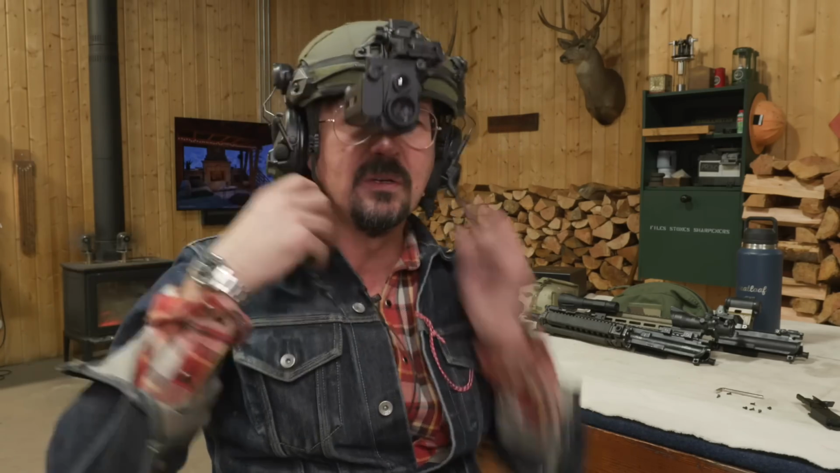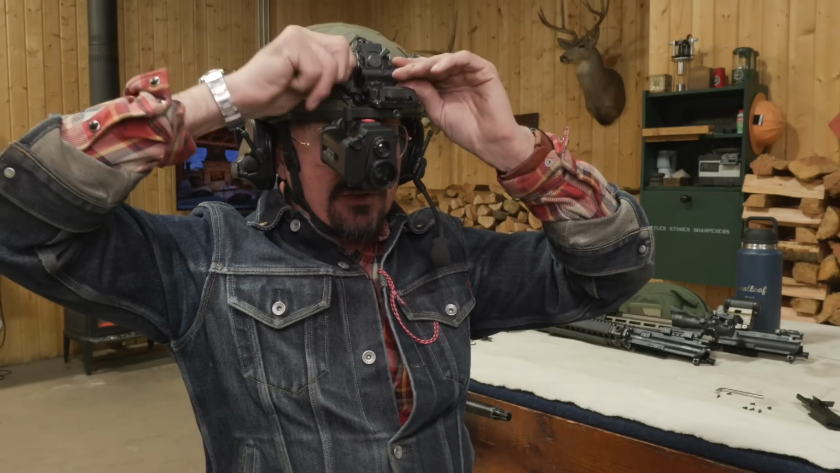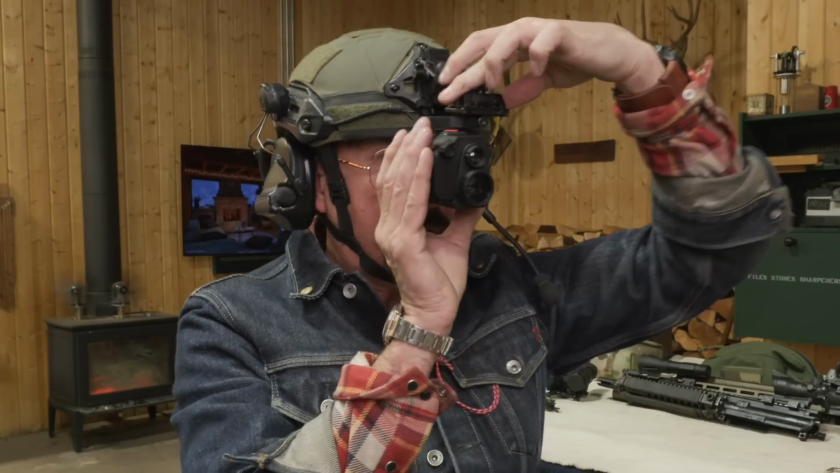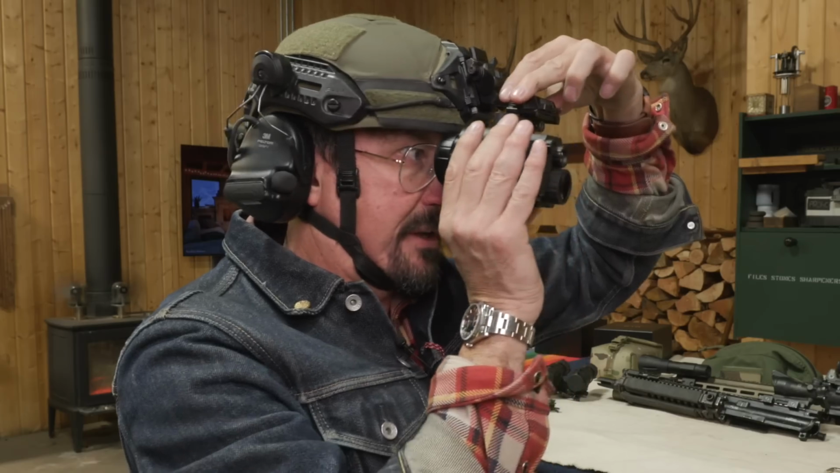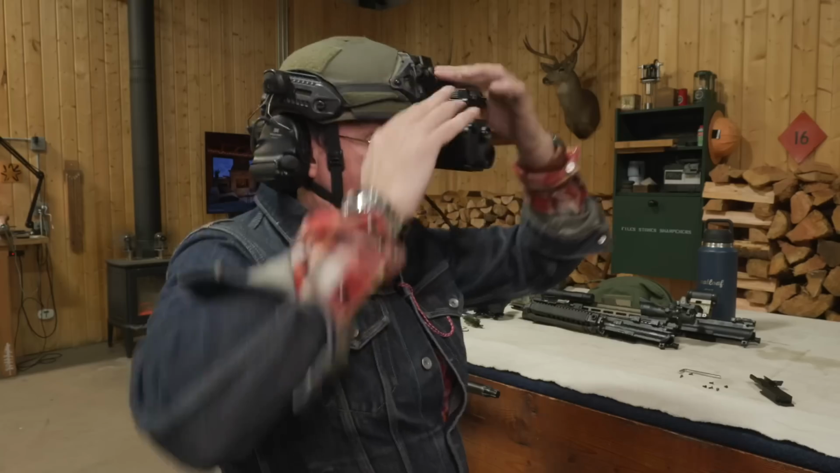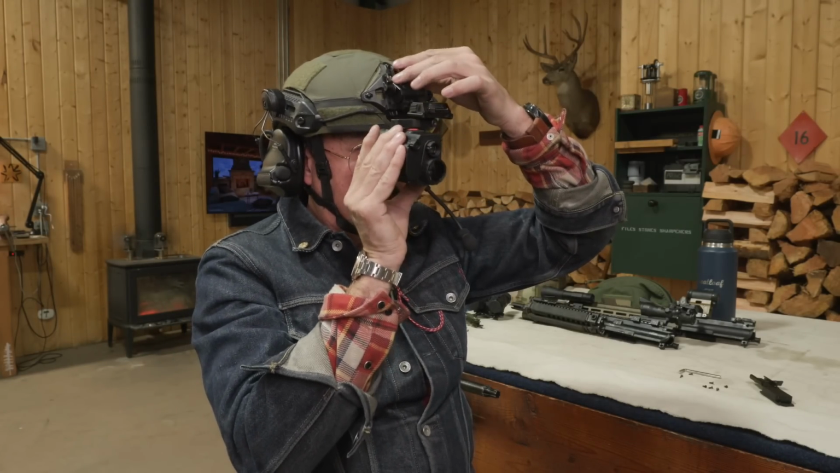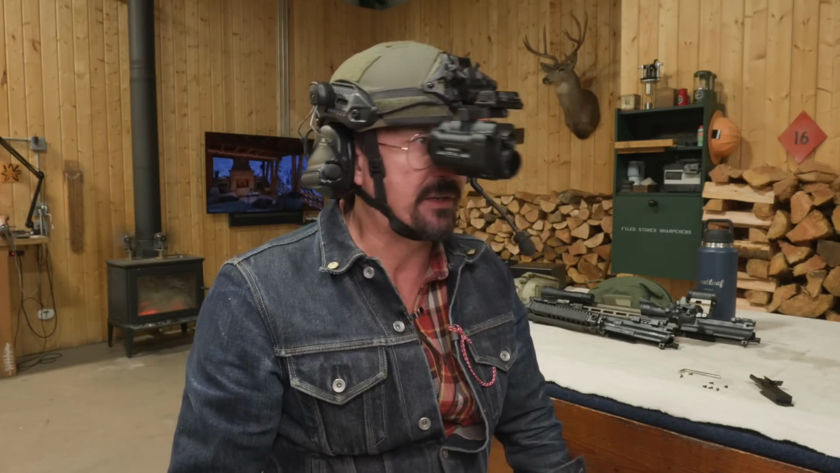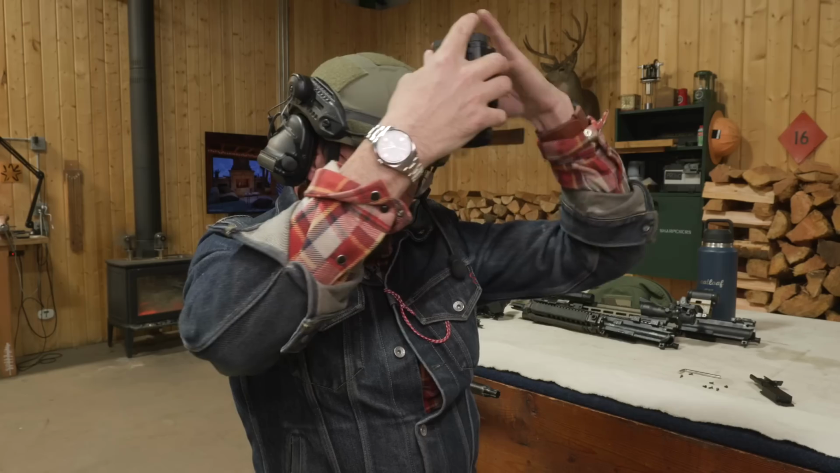Big field of view. It's so much easier to line up. I mean, I can adjust it a little bit here with my mount, but there's really no need to. That is quite excellent and very usable. With this mount, you can adjust in and out, but it doesn't seem to make any difference with this. It's just so easy to look through. I've got an adjustment, I can take it up and down. That's too low. So it's definitely in the higher position. So it's similar to where I would have my night vision. But that is excellent. You can flip it up out of the way. Yeah, that's a whole lot better than I was expecting.